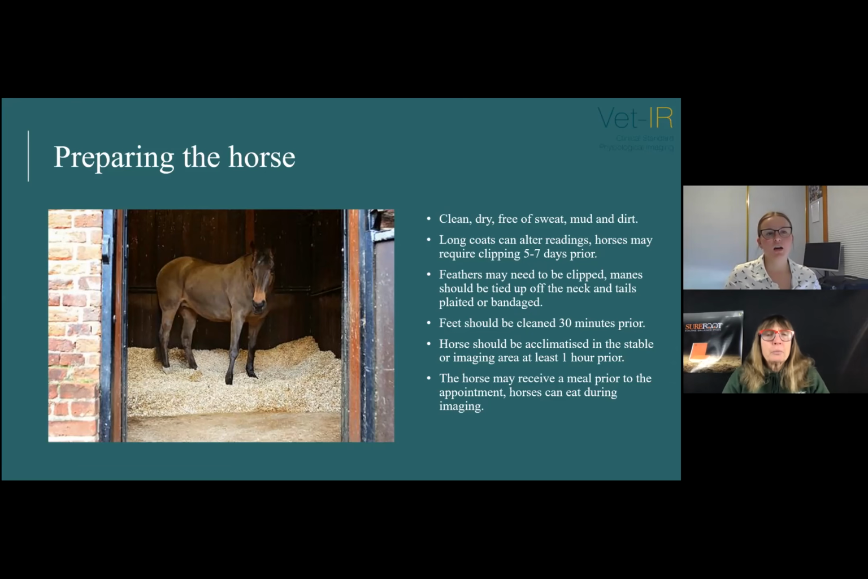Great. So then we have preparing the horse for imaging. Several protocols and environmental variables will be checked and taken into consideration to ensure accuracy when collecting imaging data. So patients will need to be prepared accordingly. So the patient needs to be clean, dry, free of sweat, mud and dirt.